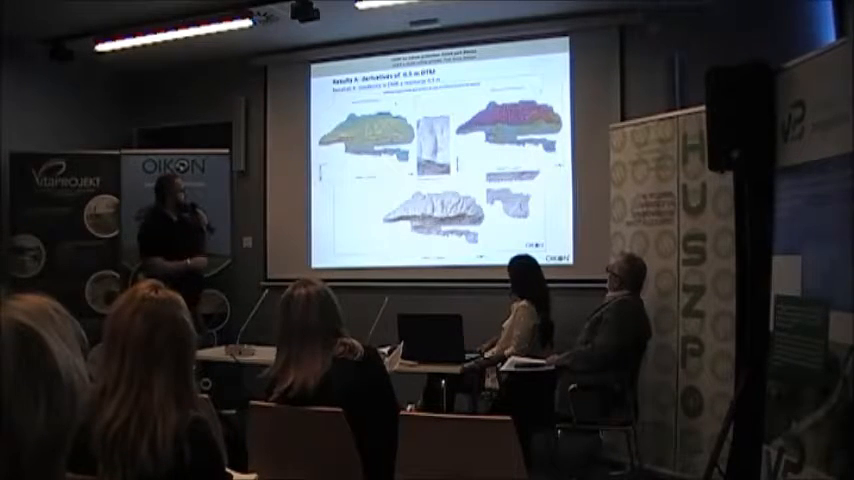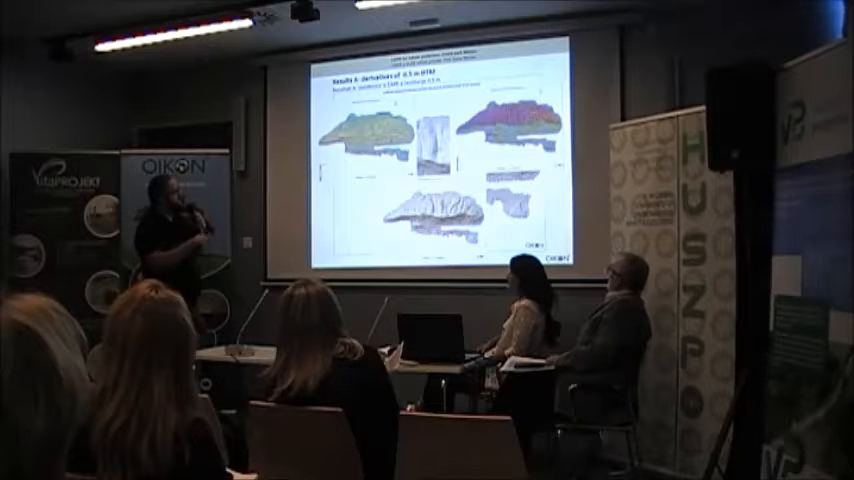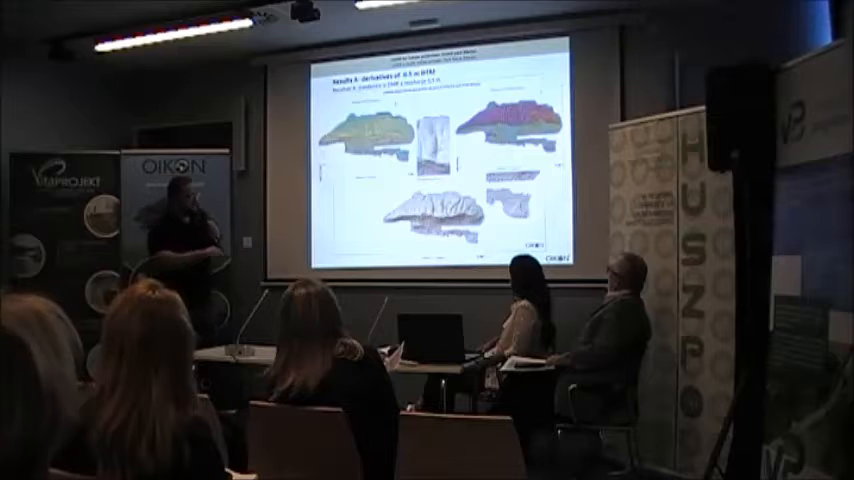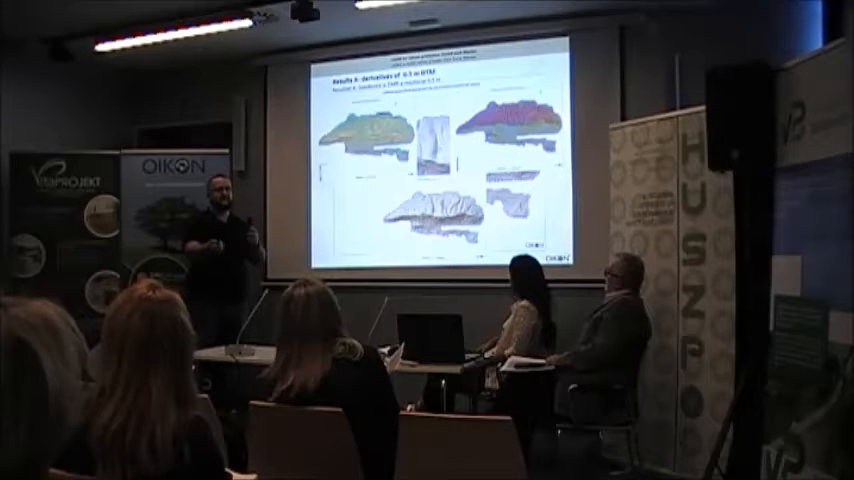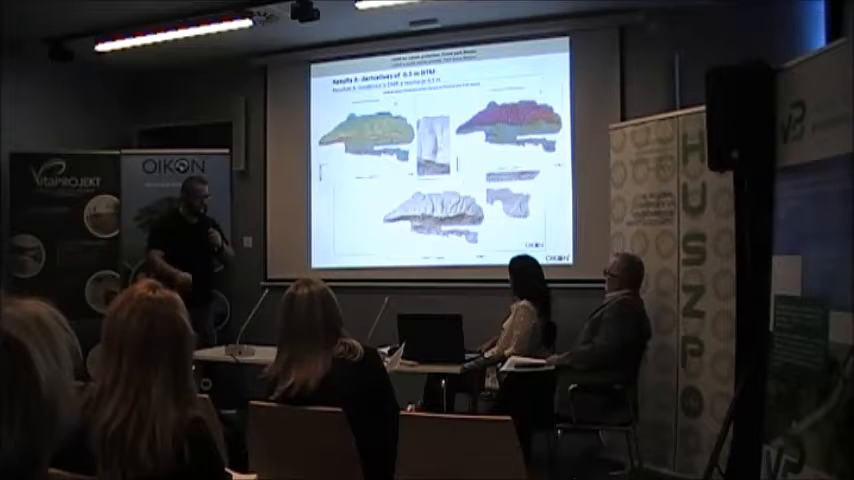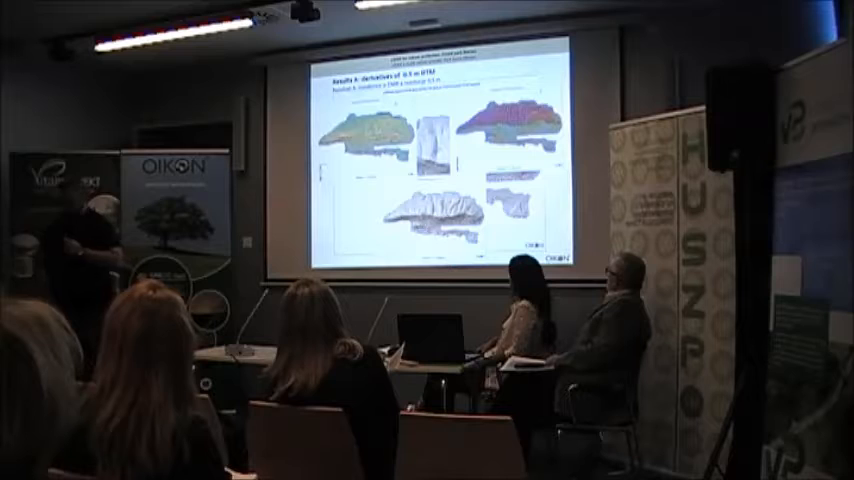There are other things you can get also. So this is the slope map. Here is the aspect, and these are the contours. Yeah, exactly.